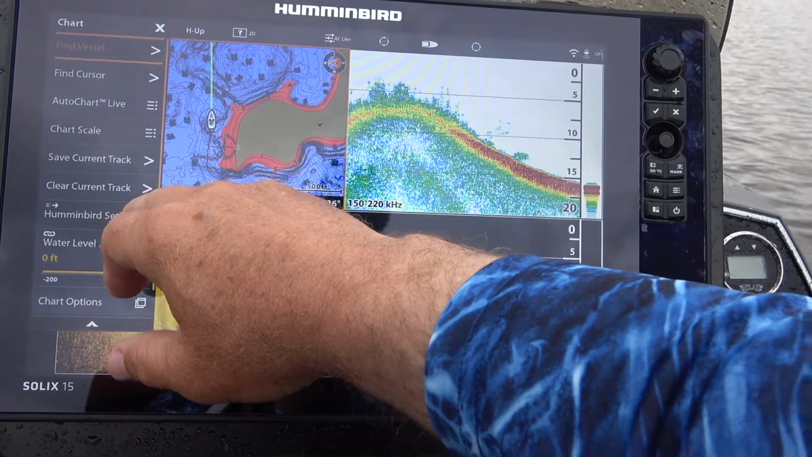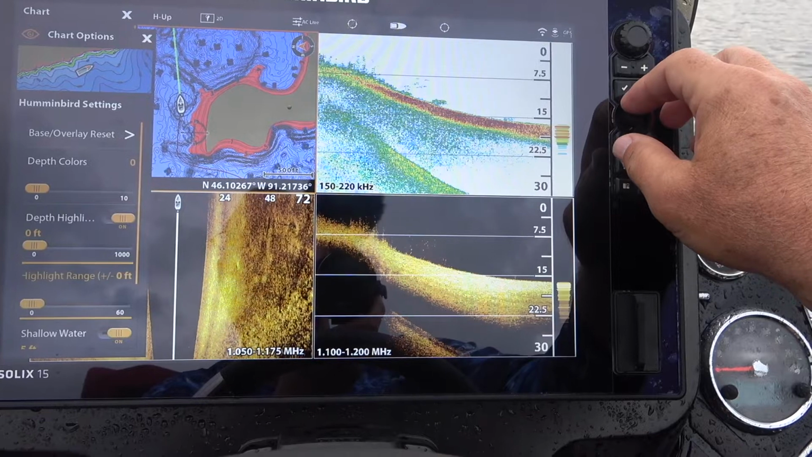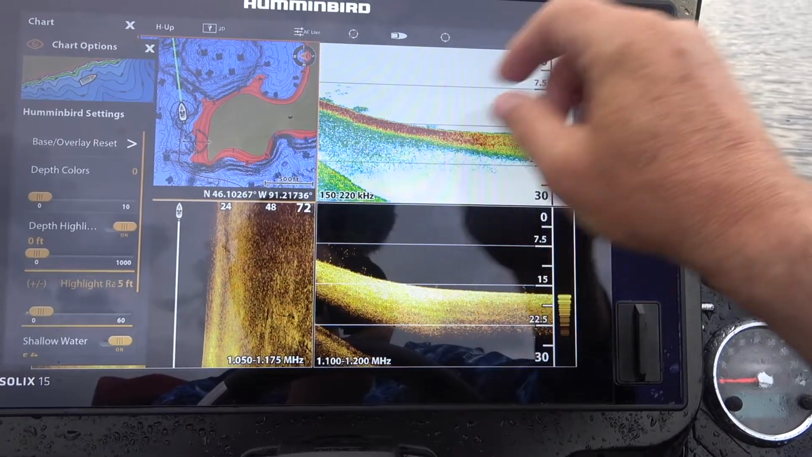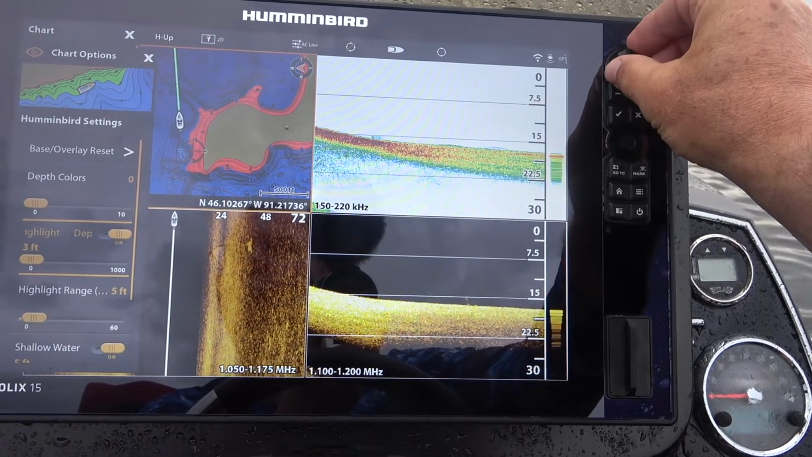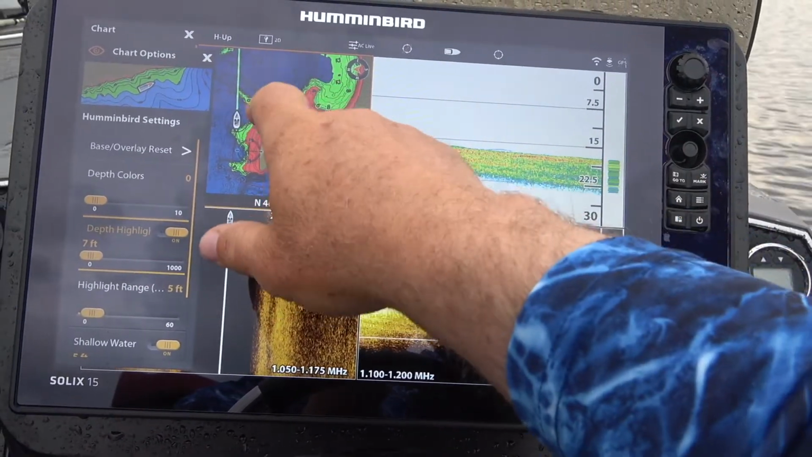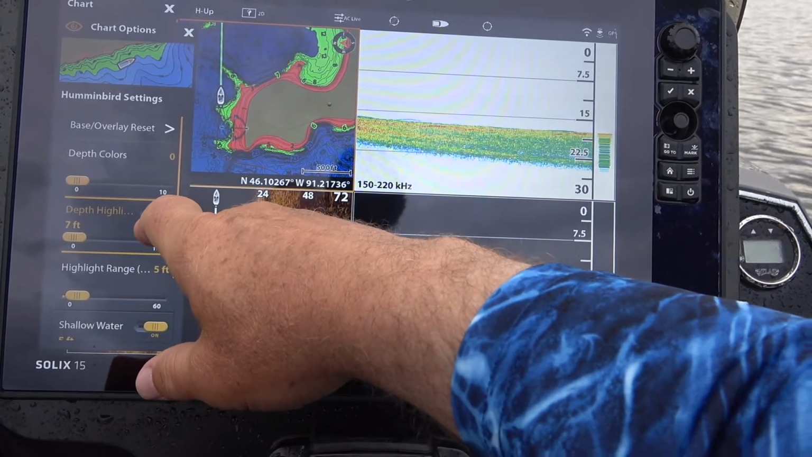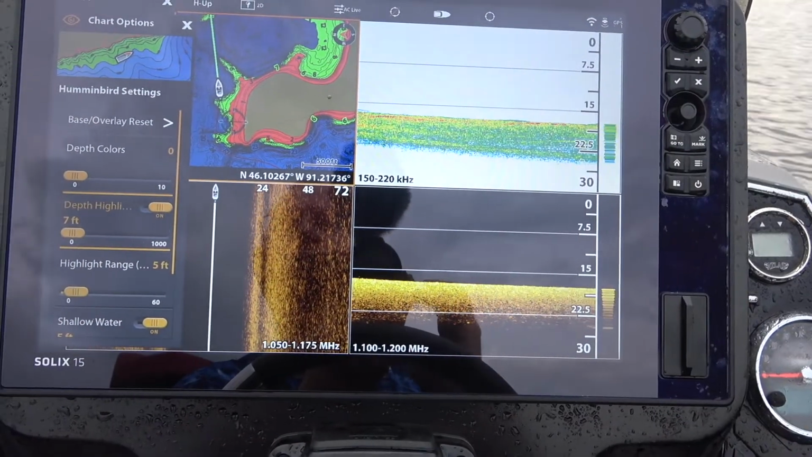So now I go to Humminbird settings, and I'm going to toggle down, and I'm going to set the highlight range to, let's do 5 feet, and then my depth highlight I'm going to put to 7 feet. Okay, 7 feet, and we should see this redraw. So now all of a sudden everything's green within the range of 5 feet above 7 feet, which means 12, and 5 feet lower, which takes me all the way down to 2 feet.